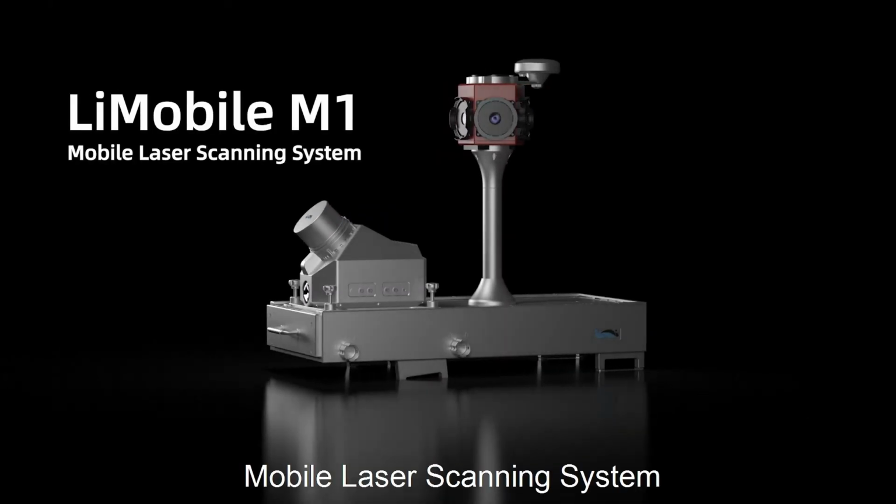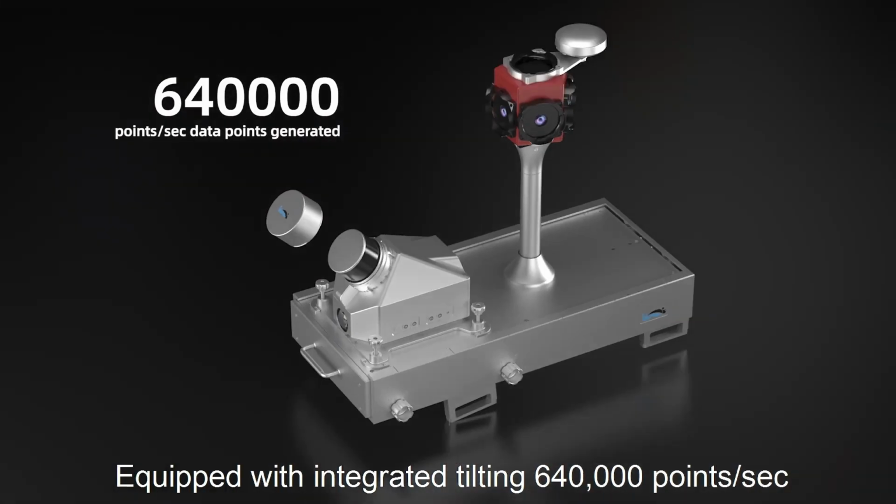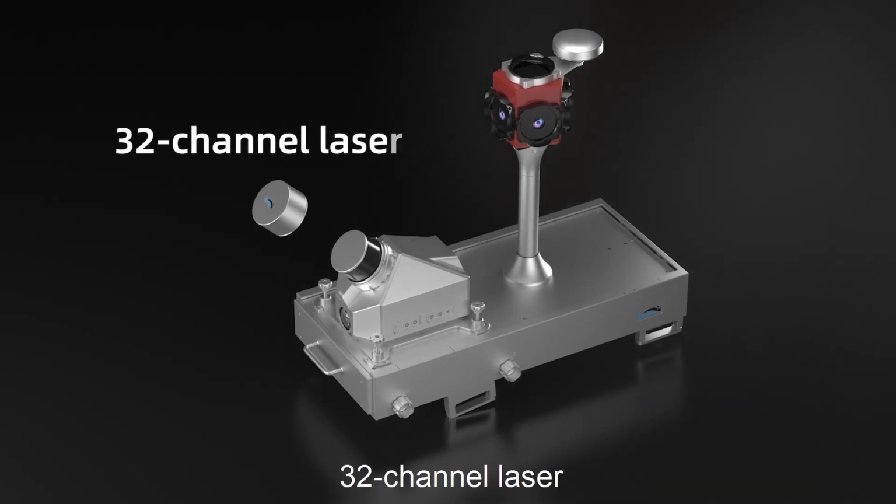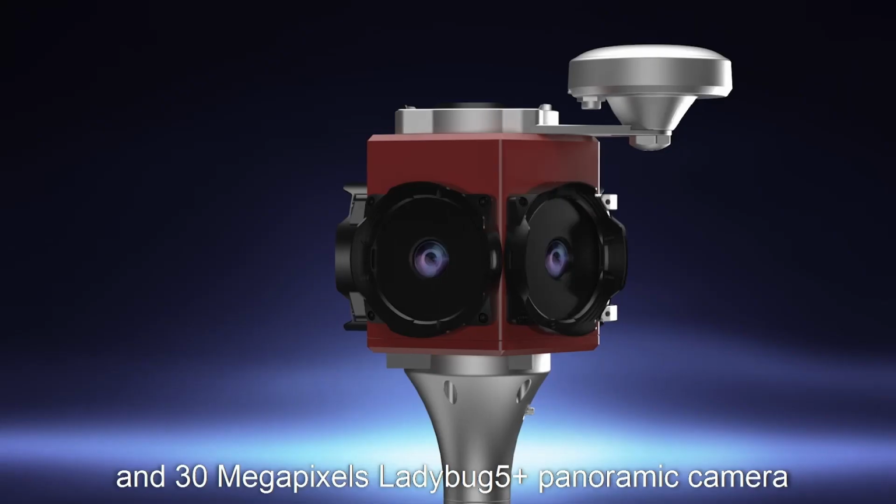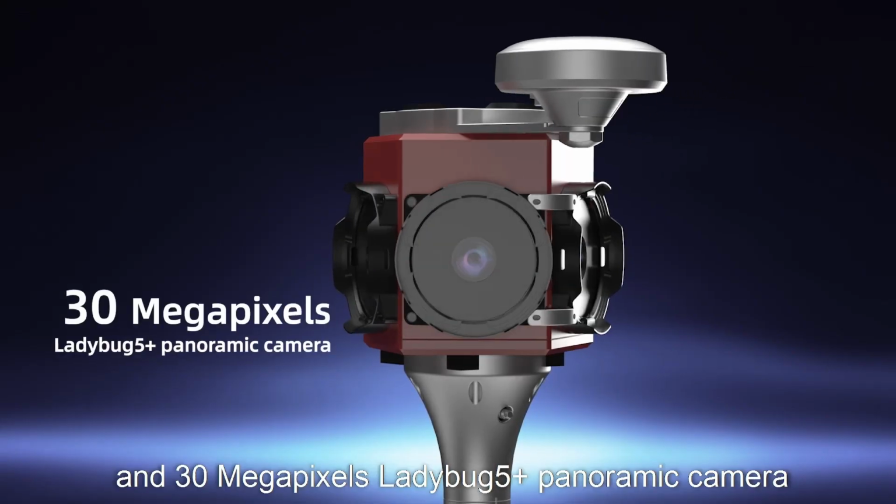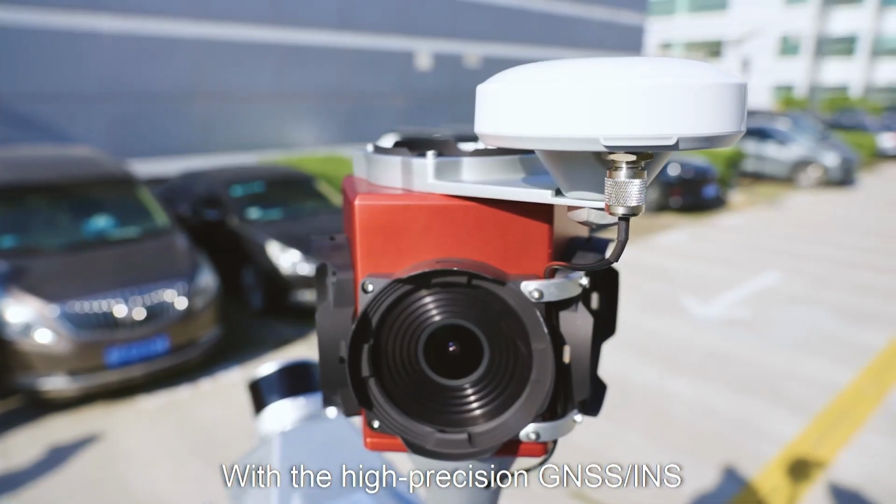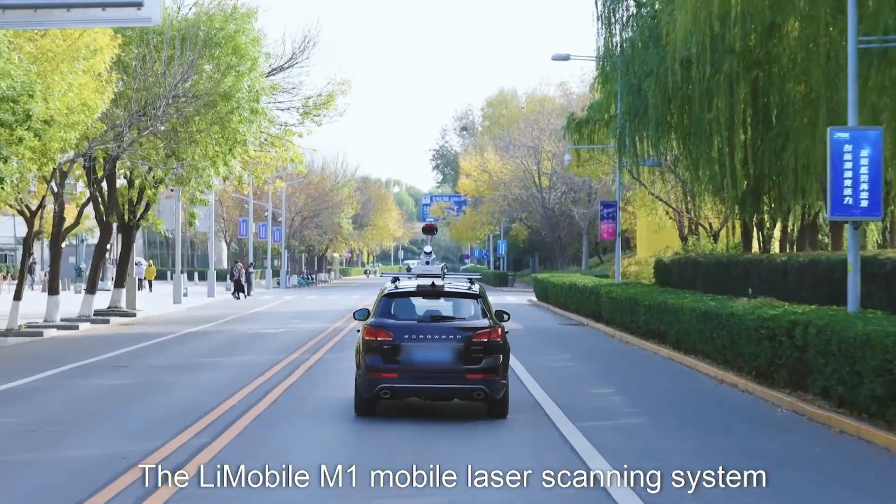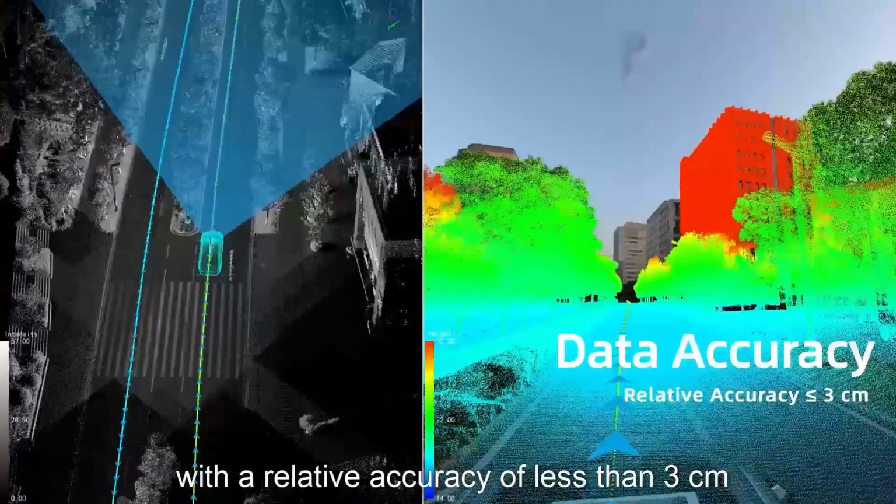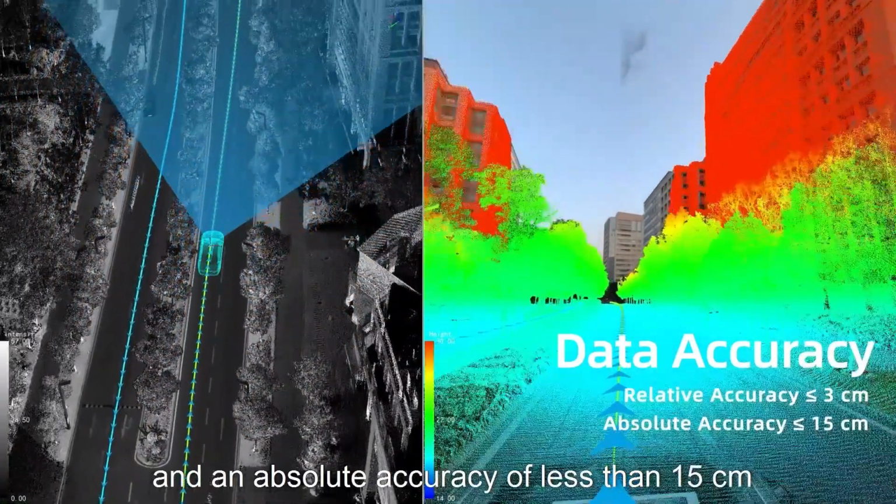LiMobile M1 Mobile Laser Scanning System. Equipped with integrated tilting 640,000 points per second, 32-channel laser, 8.9 megapixels planar camera, and 30 megapixels Ladybug 5 Plus panoramic camera. With the high-precision GNSS INS integrated navigation system, the LiMobile M1 mobile laser scanning system delivers point cloud data with a relative accuracy of less than 3 centimeters and an absolute accuracy of less than 15 centimeters.